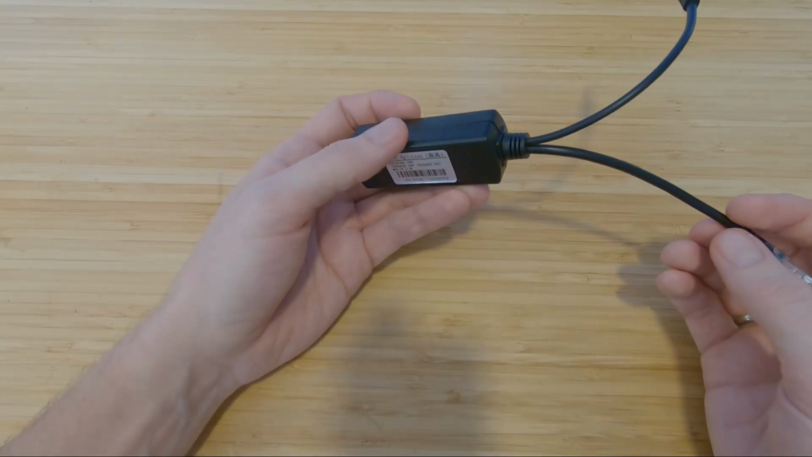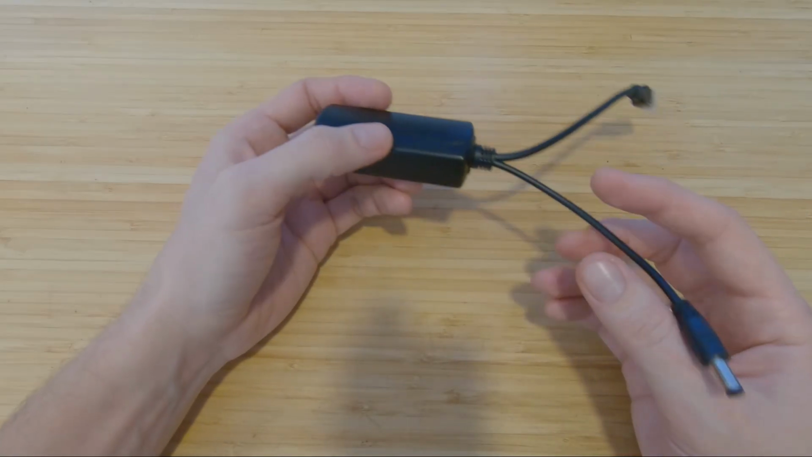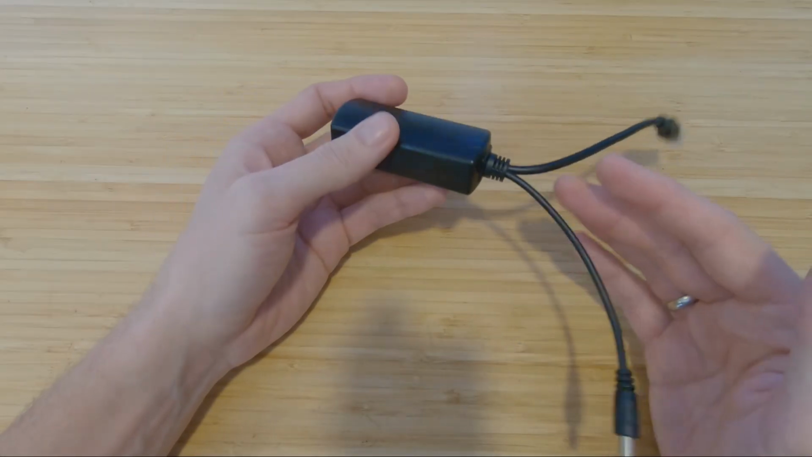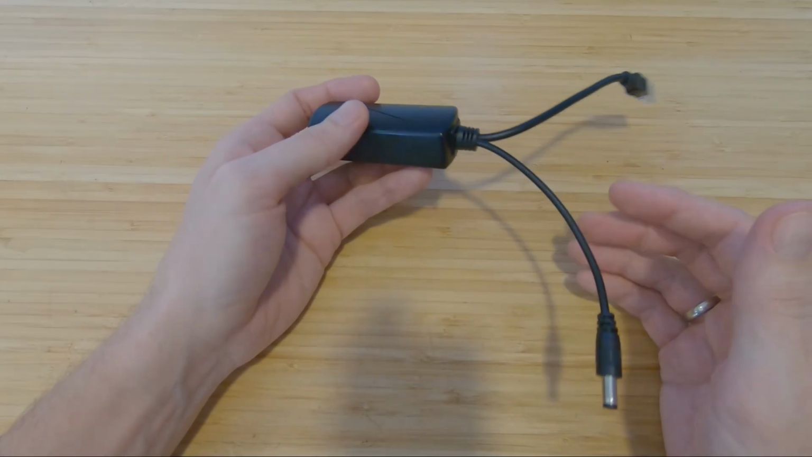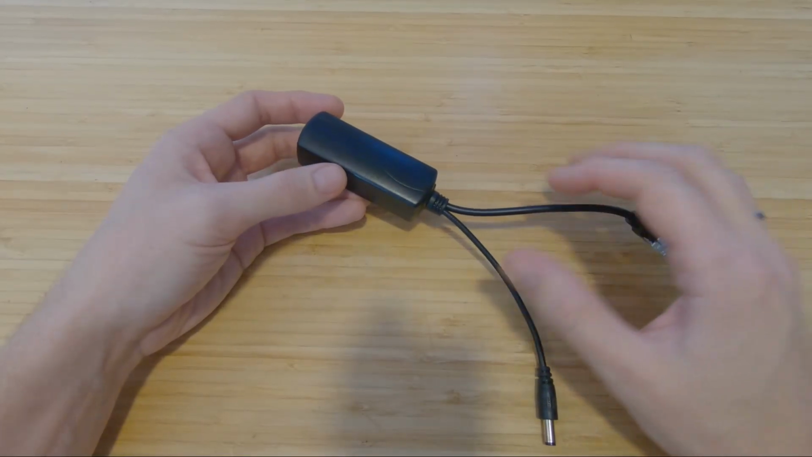I will test it in multiple ways: with the case, without the case, only PoE power, only Ethernet idle, and like everything, there's multiple tests. So let's dig in. Hello world and welcome.